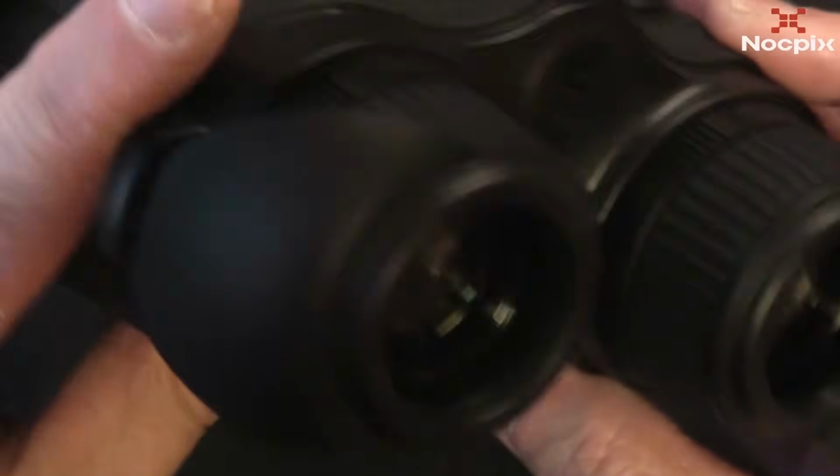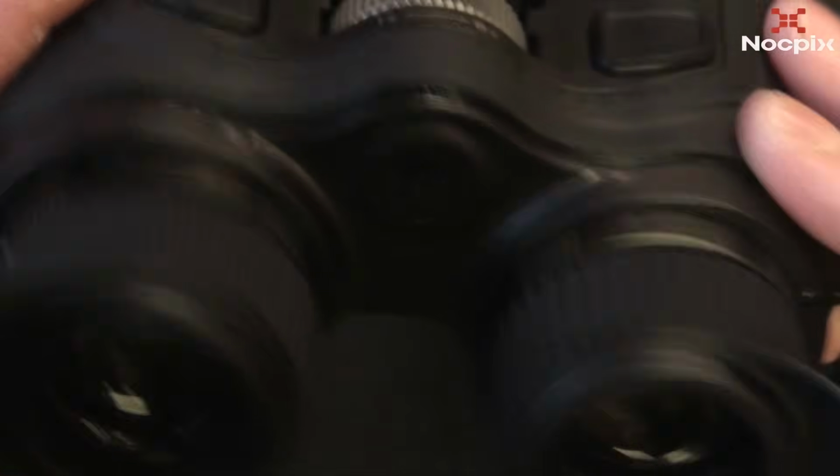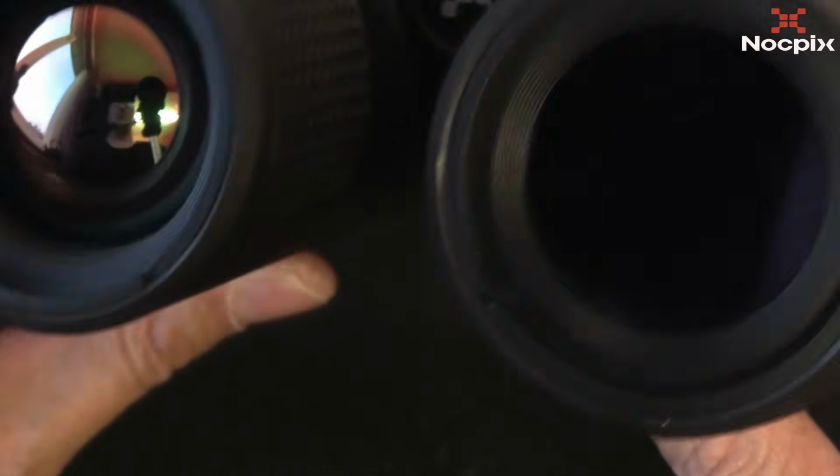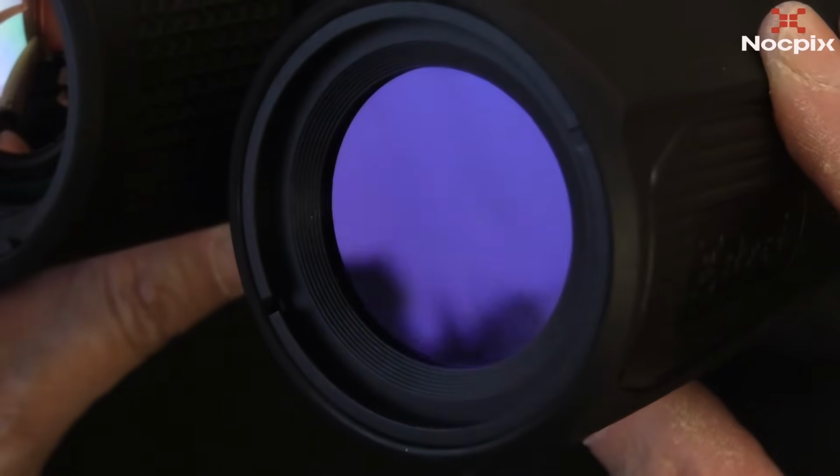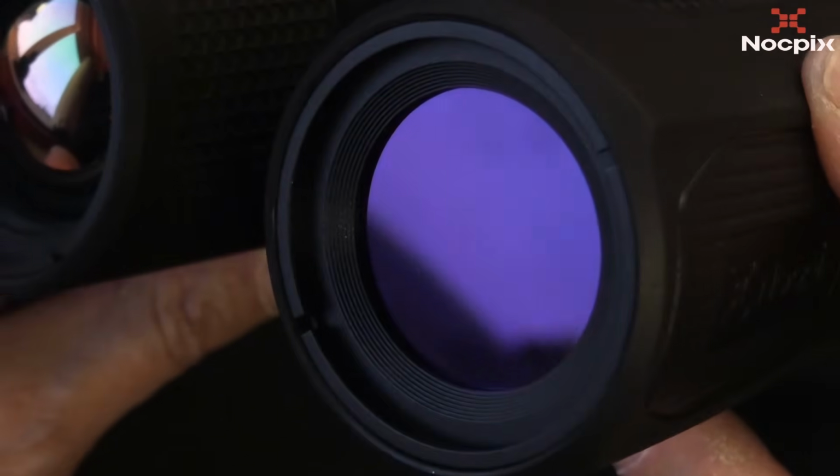Now the Quest is a pretty compact and lightweight thermal binocular. Its weight comes in at around 700 grams. Now the sensor resolution is 640 by 512. Now a frame rate of 60 Hz. 25mm eye relief. And it's got an exit pupil of 10mm.